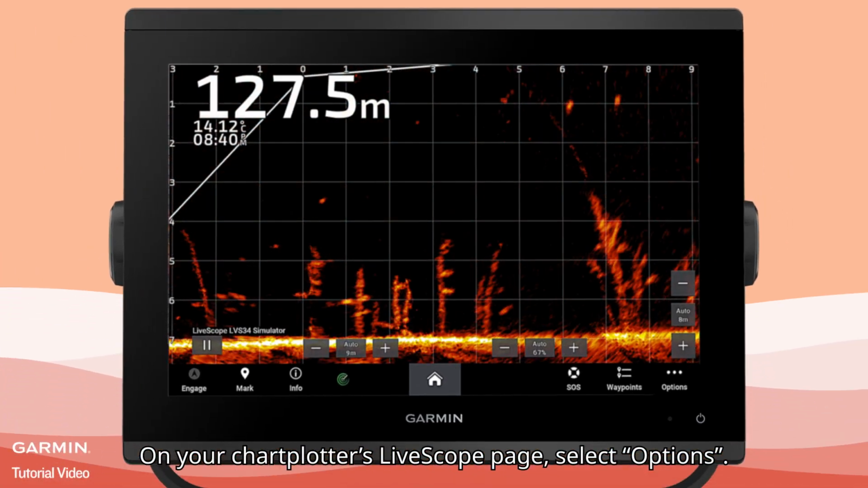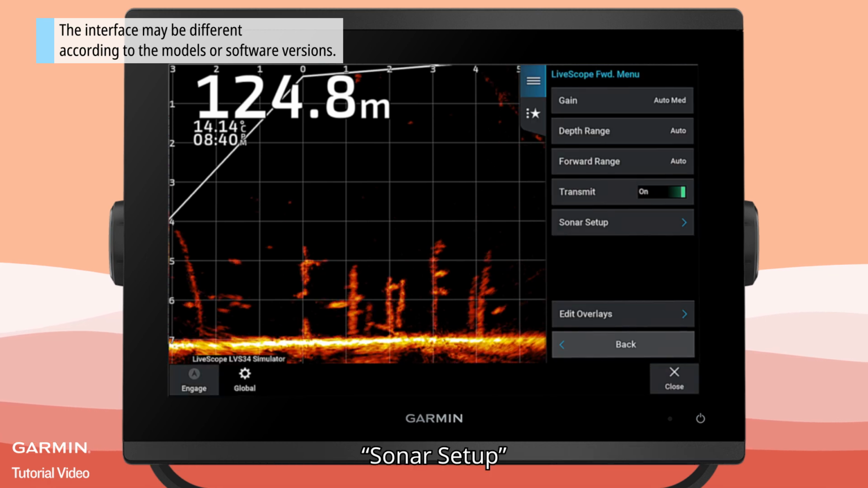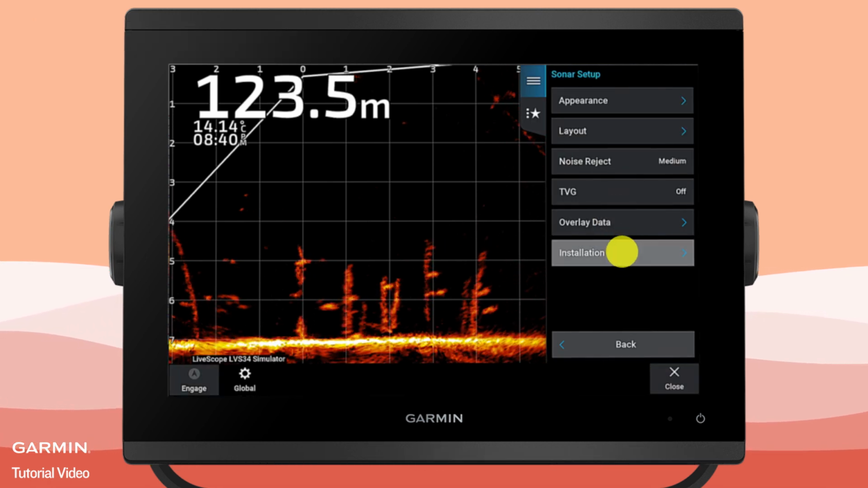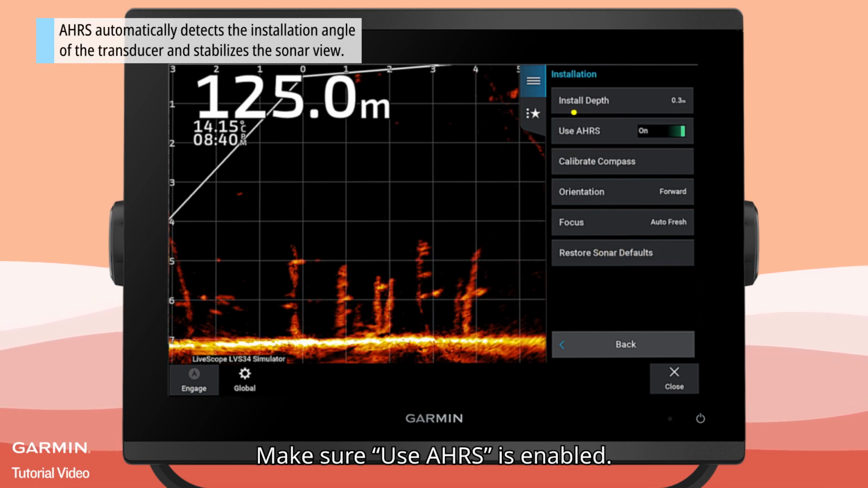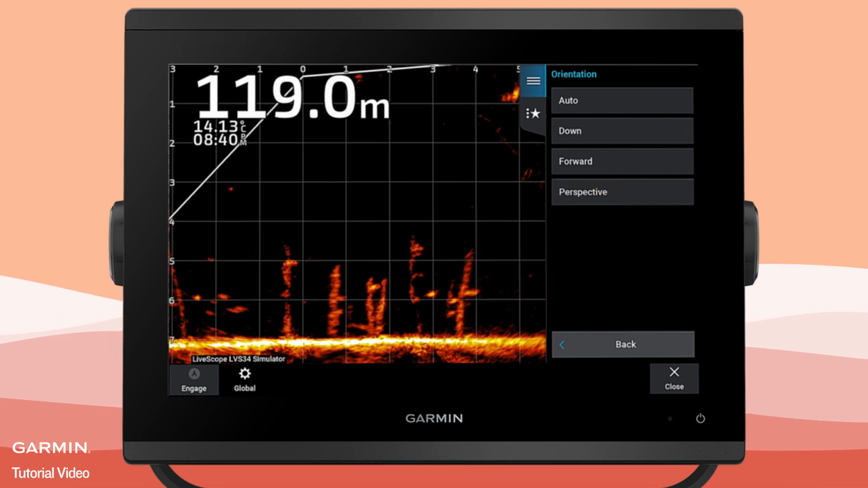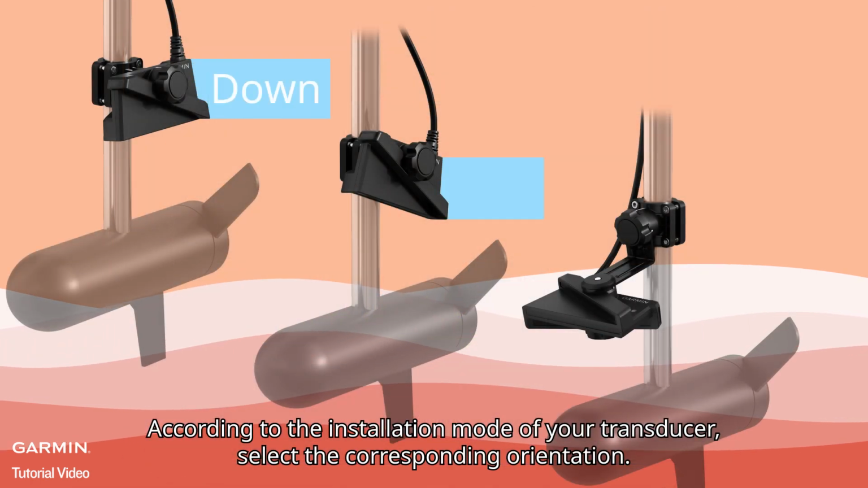On your chartplotter's LiveScope page, select Options, Sonar Setup, Installation. Make sure Use AHRS is enabled. Then, select Orientation. According to the installation mode of your transducer, select the corresponding orientation.